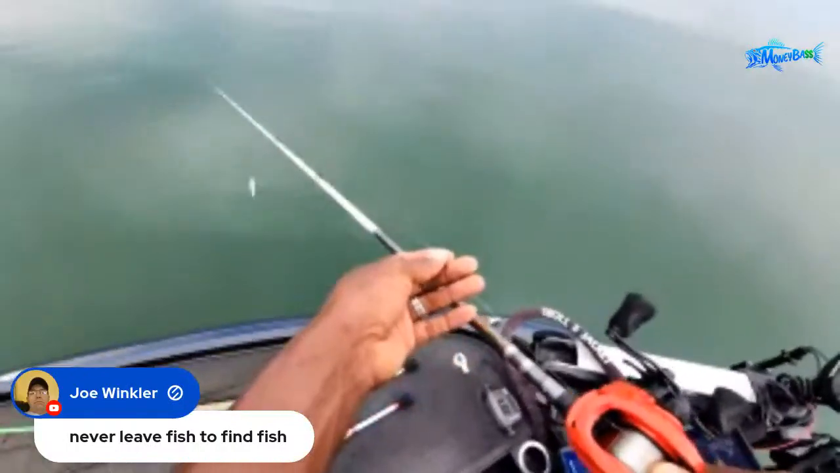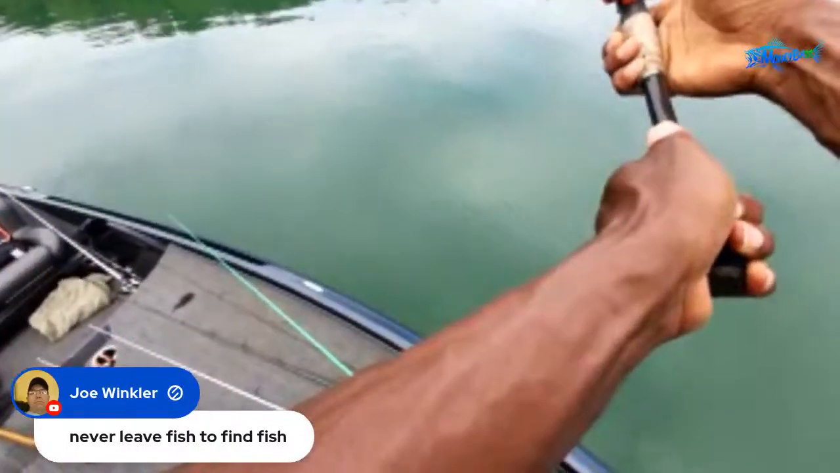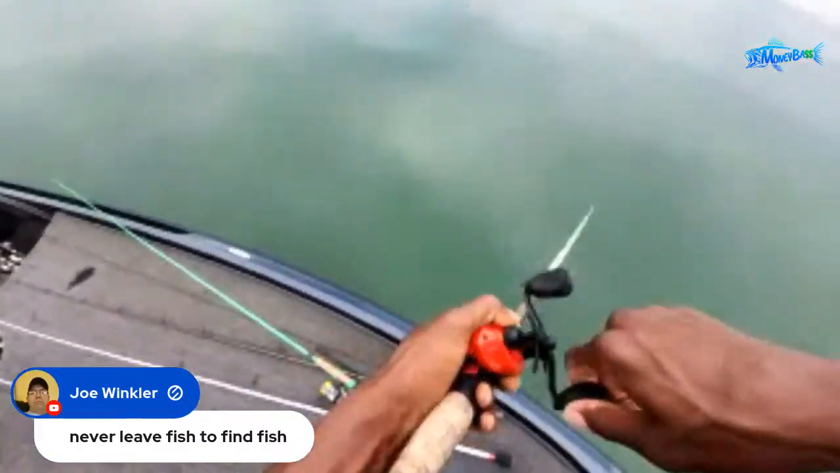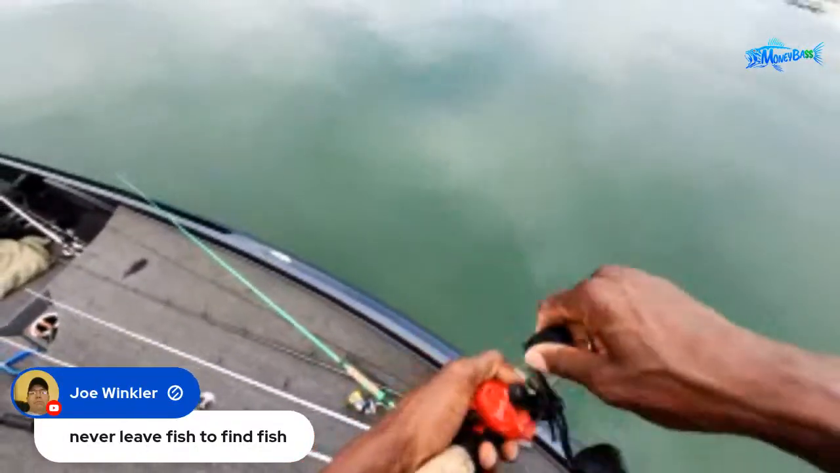So let me try a different topwater bait, something that makes a little more noise on top, see if that'll get those fish to bite. Make a real long cast with it. All right, there we go. Get some good noise and splashes going on, guys.